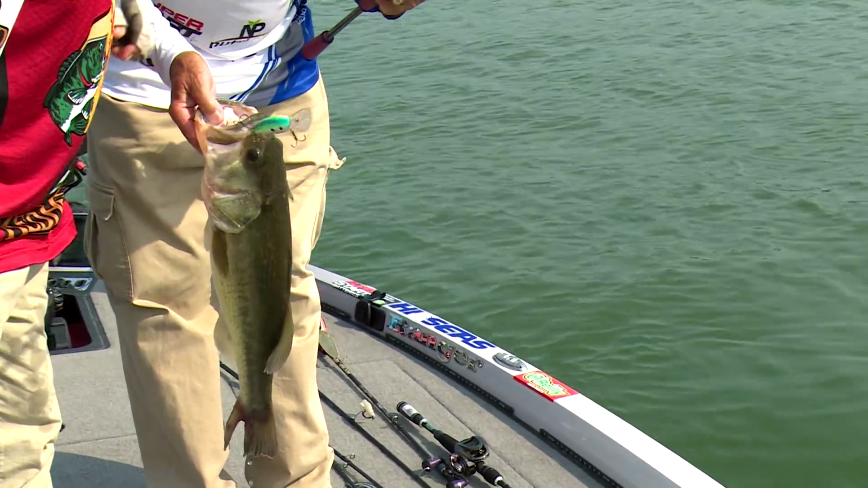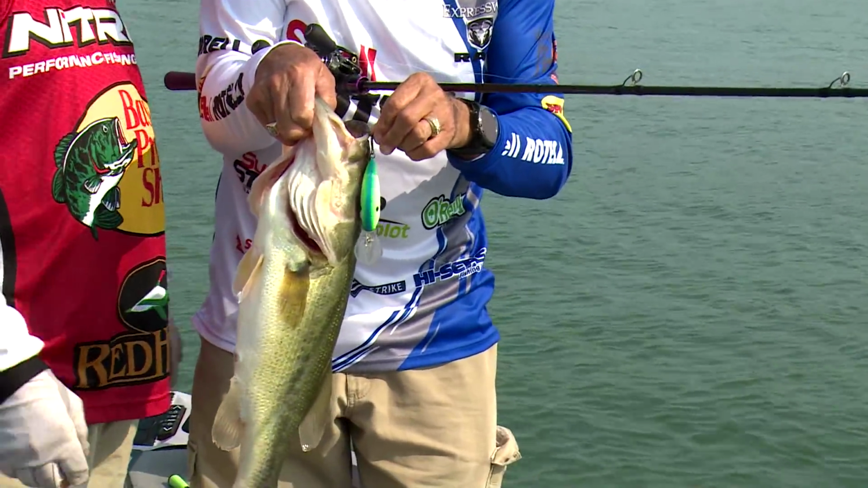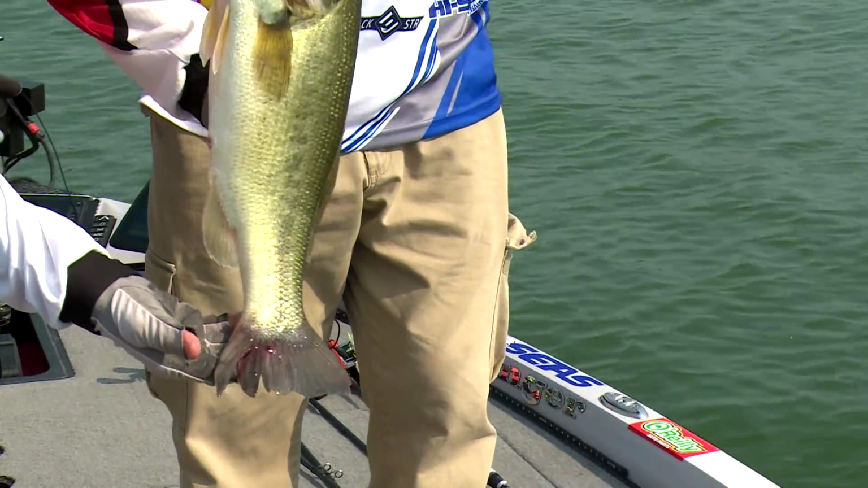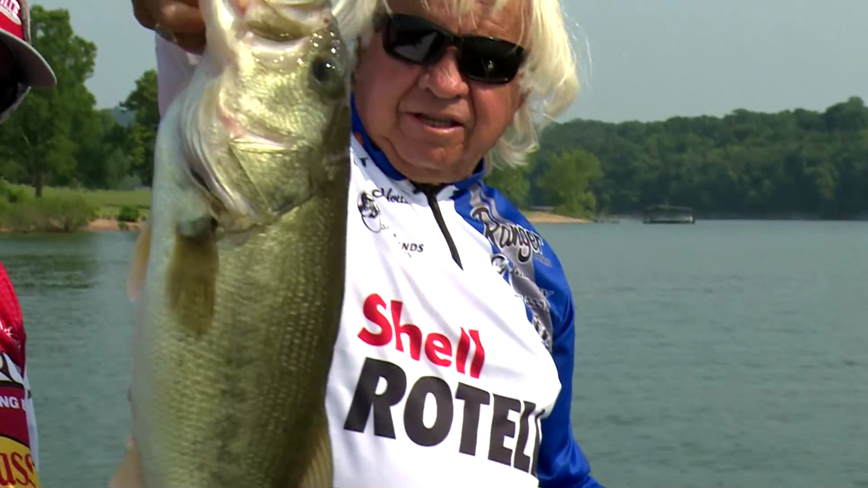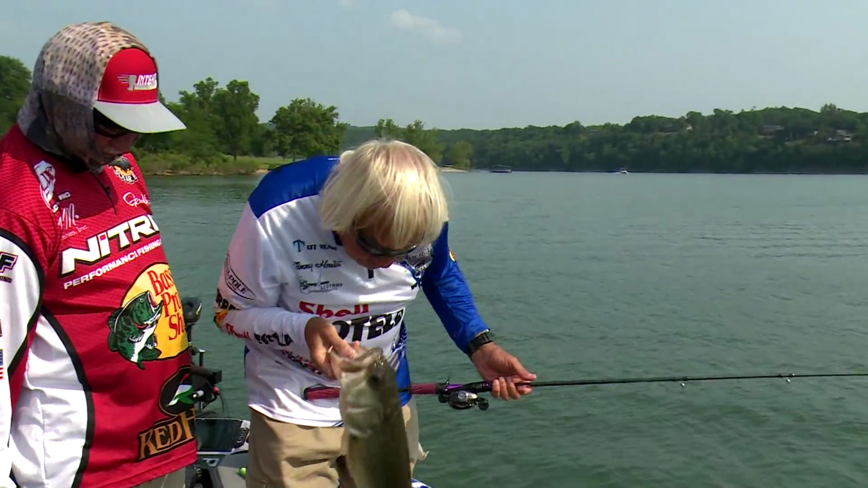Oh yeah, wow. He's been caught before, but it's all healed up. Look at his tail. Look how he's hooked. That's an old fish right there. He's healthy. The fish has been caught and released. A great fish, in beautiful shape, over 5 pounds.